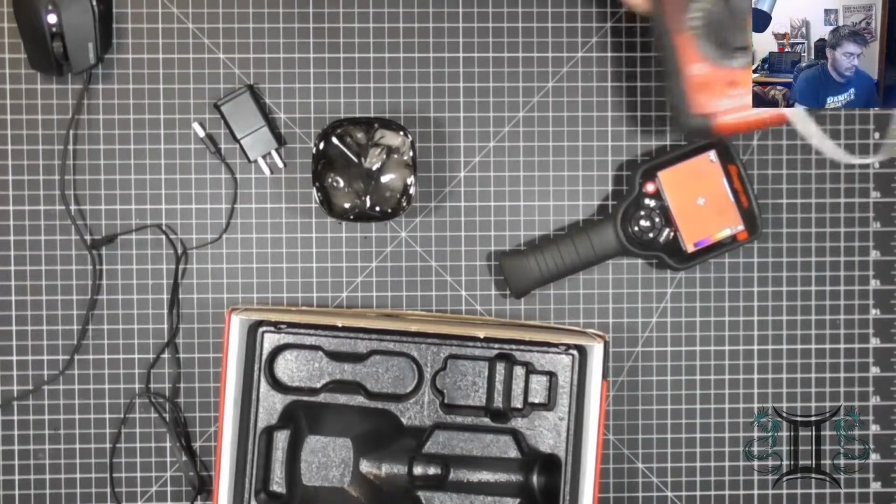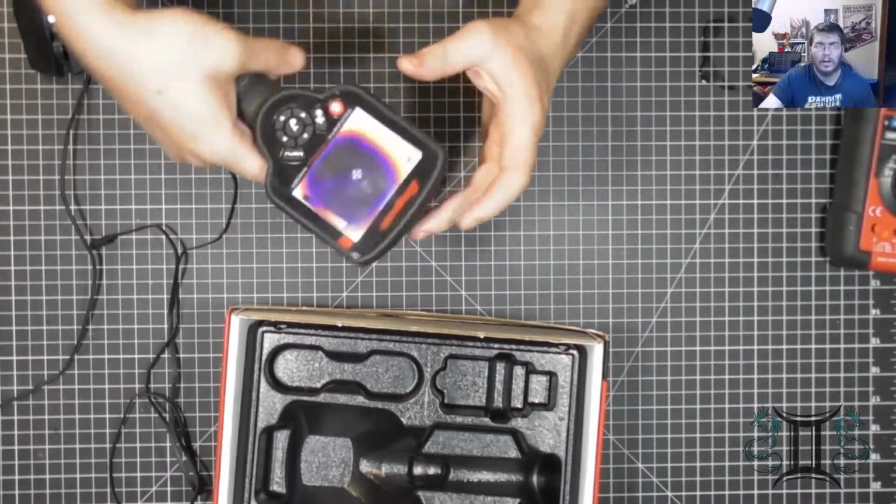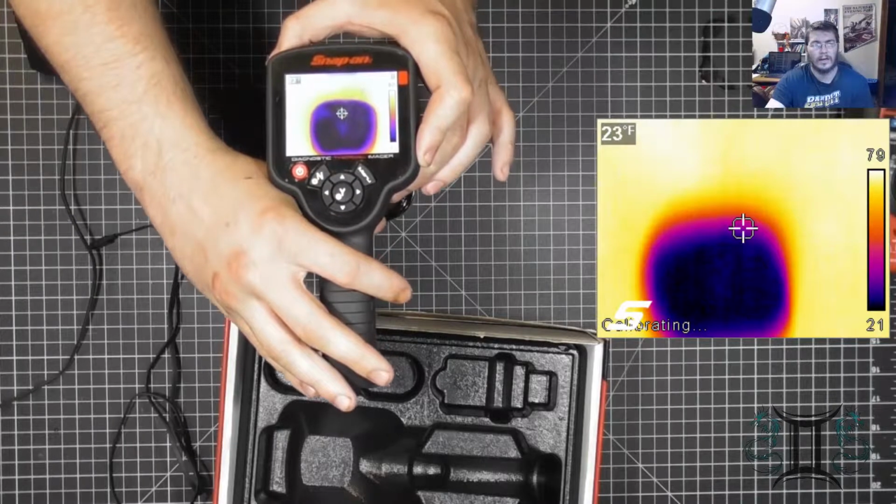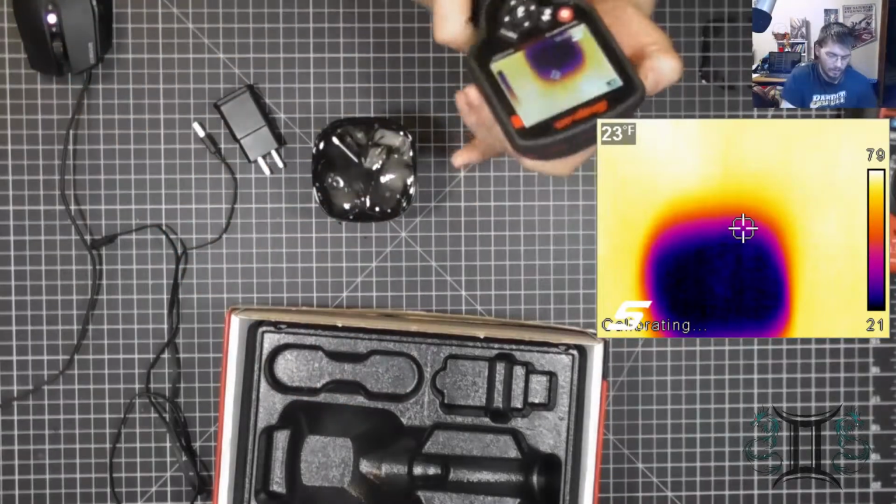So, with that, let's go ahead and take the thermal imager and see if I can just take a quick snap.